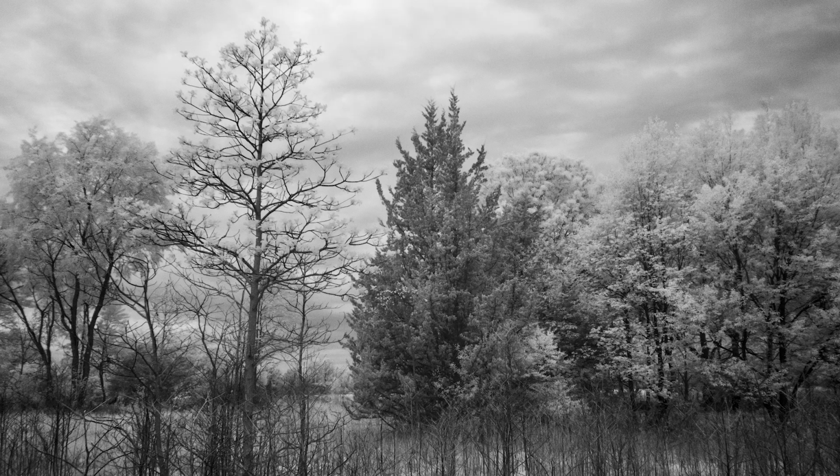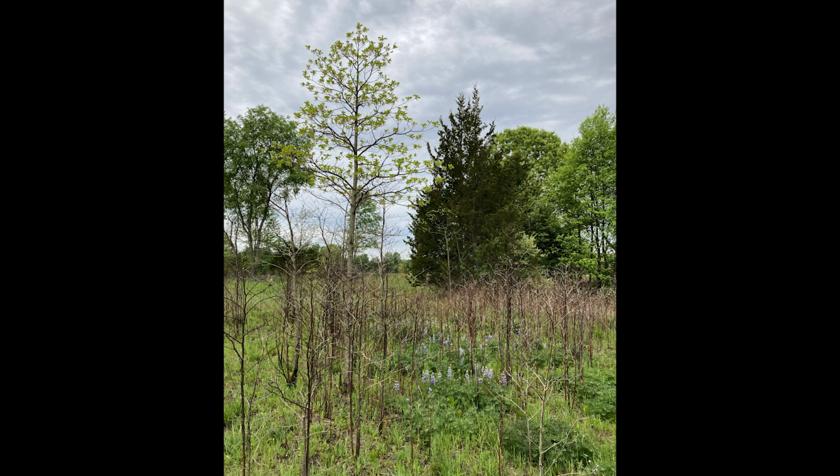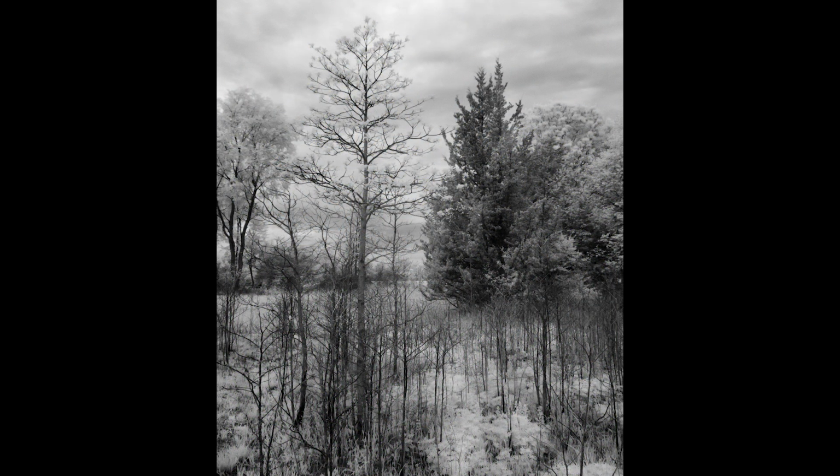I can also do a vertical shot of it, but again, I'm going to put it off to the side, and therefore it's going to balance the composition. So you're going to have the heaviness, the denseness of the trees behind it, balancing the openness of what this tree represents.